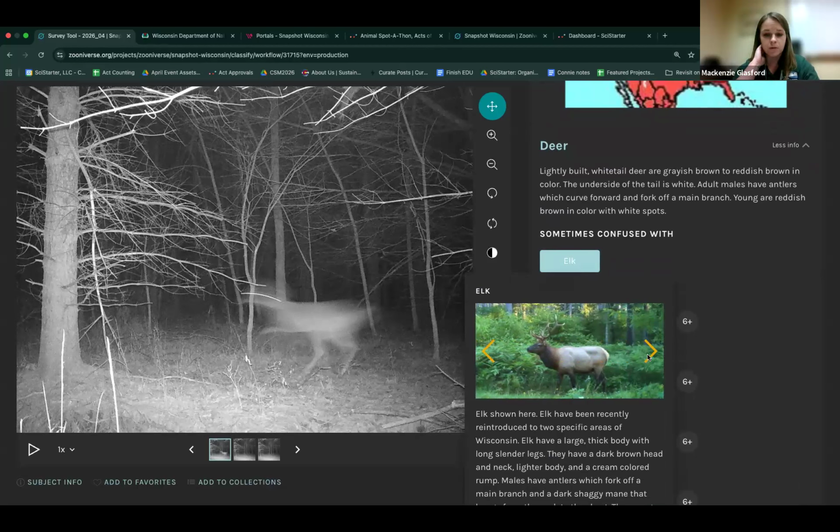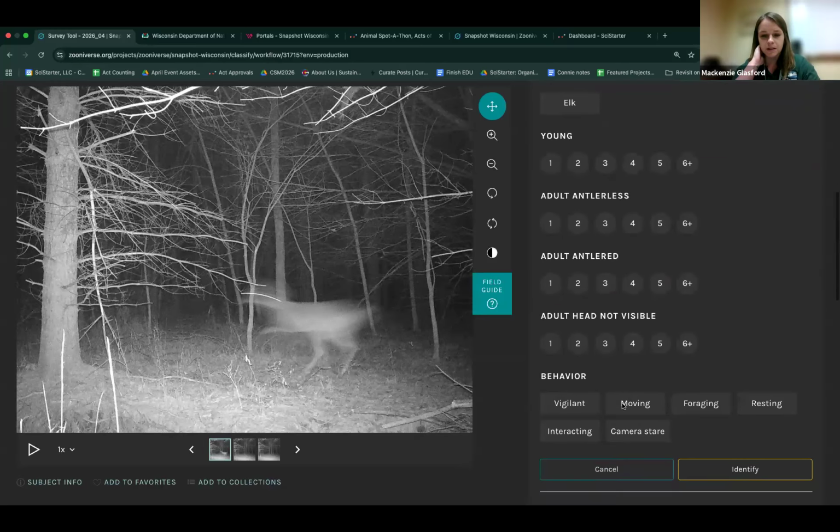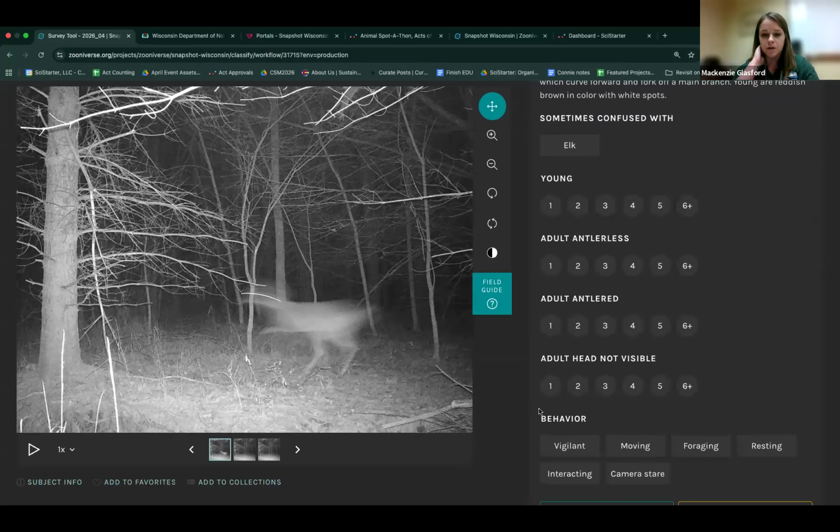And then if you still aren't super sure, we ask you to give your best guess. Every photo is viewed multiple times by different users, until the photo reaches a consensus. So don't worry too much if you don't feel 100% confident. The photo is reviewed further by other Zooniverse users, and photos also get reviewed by our team as well. So it's okay to make your best guess in some of these instances.